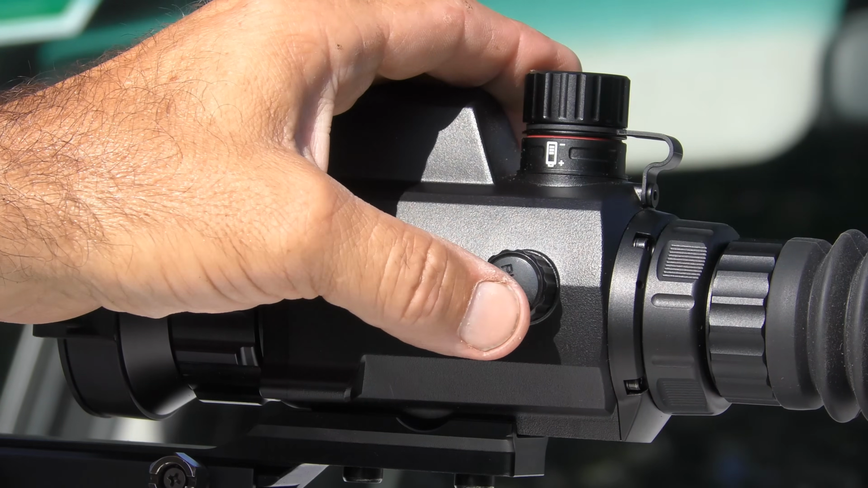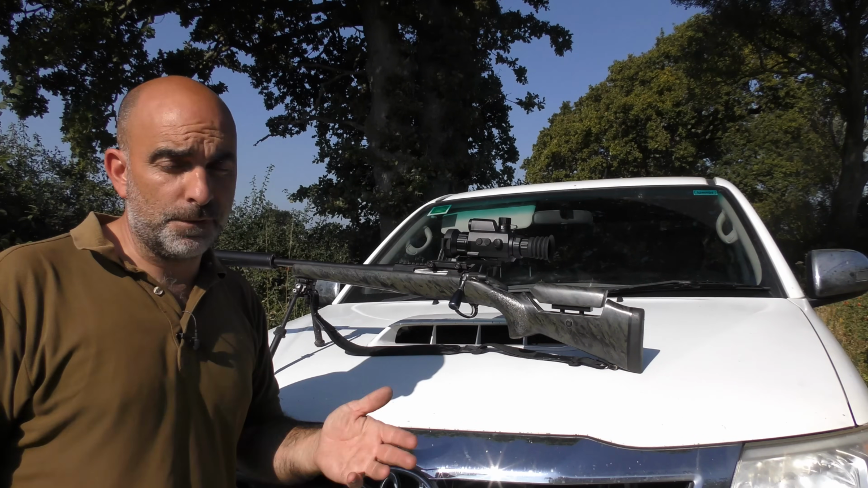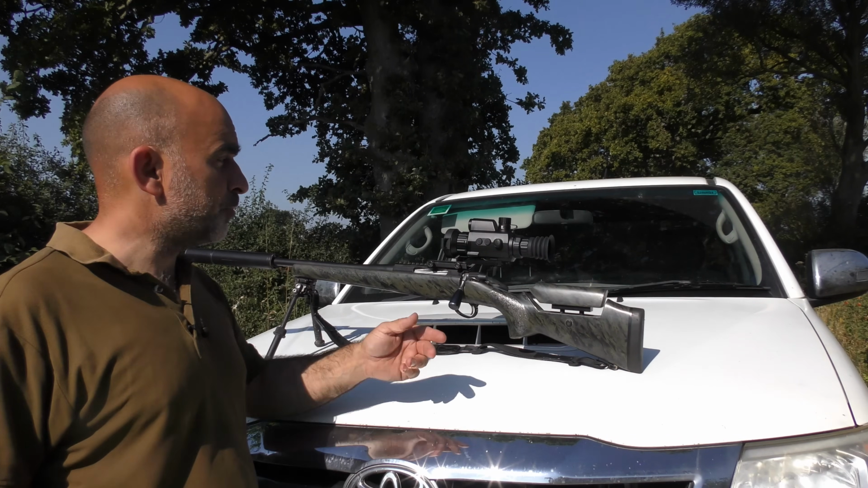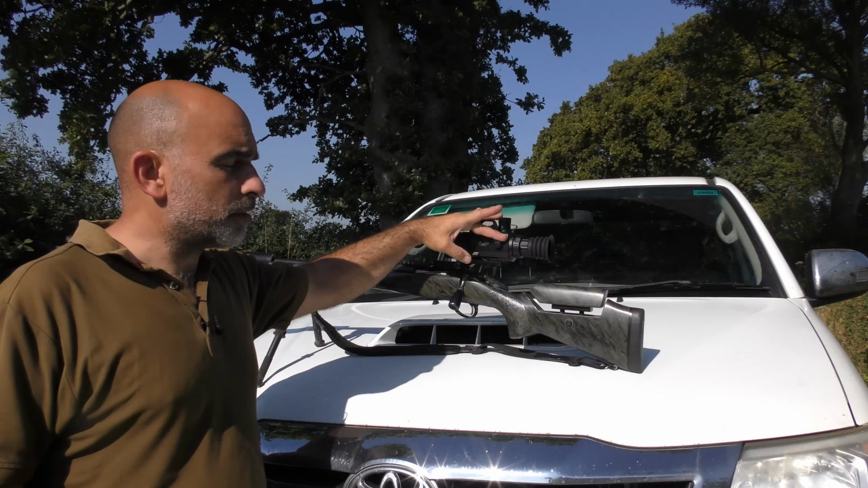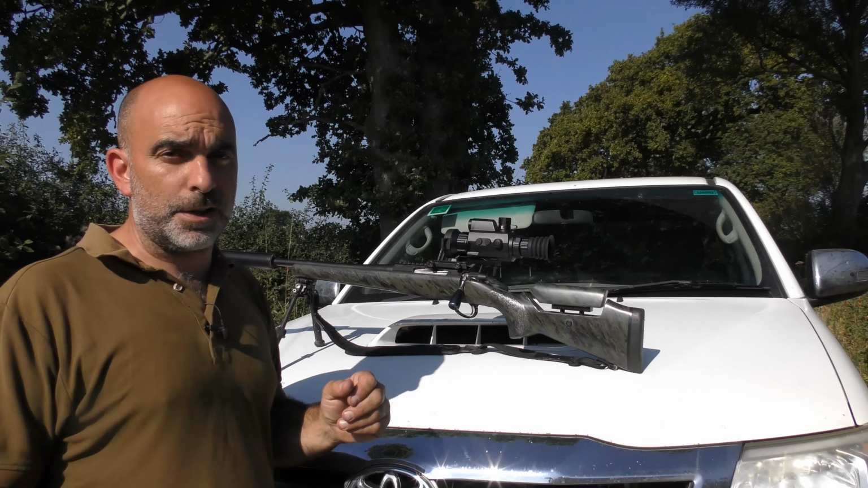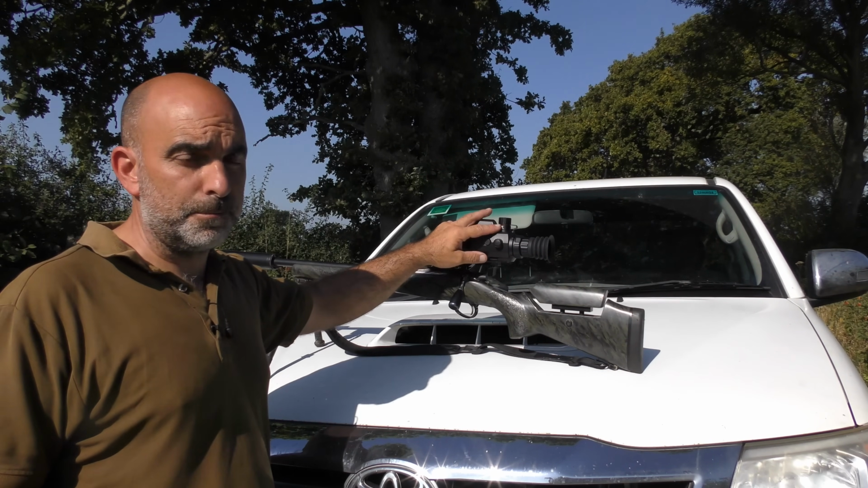A short press of the jog dial here will swap you between your colour palettes. You've got 4 colour palettes, your black hot, white hot, red hot and fusion, and rotating the jog dial when it's not in the menu system will do your zoom, your magnification in and out, and again you've got the picture-in-picture mode with this scope too.